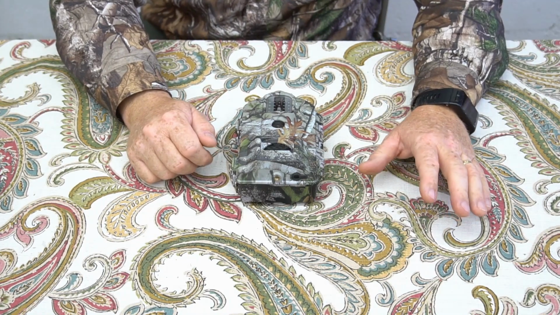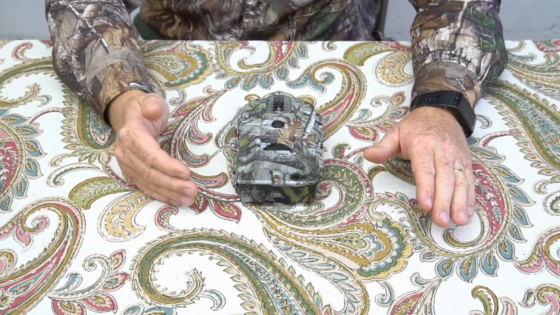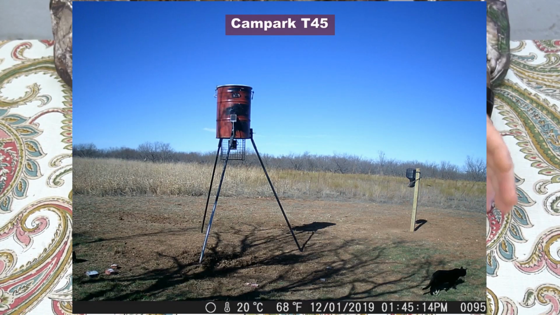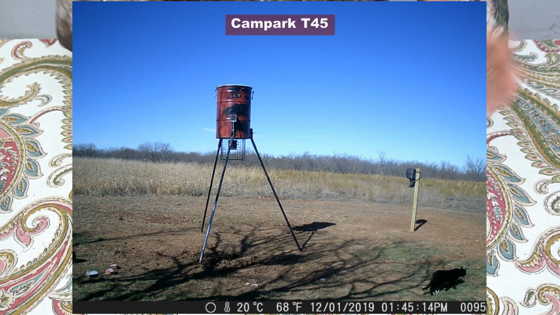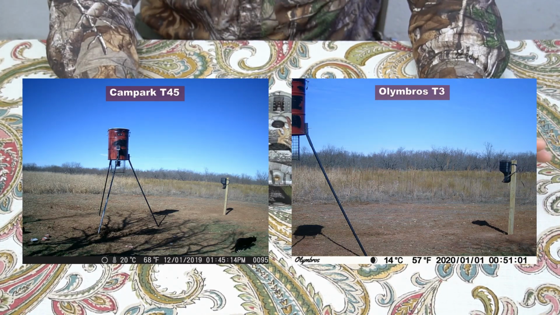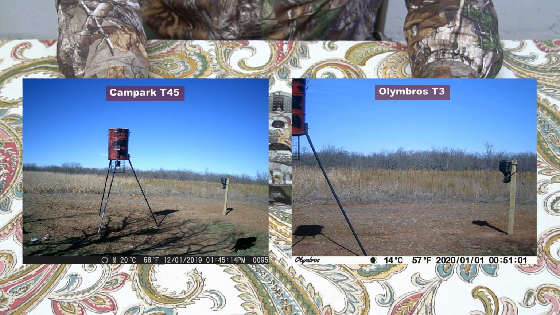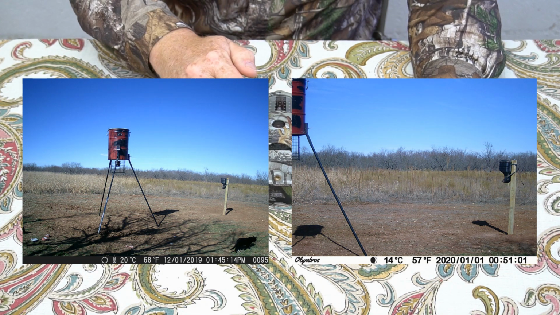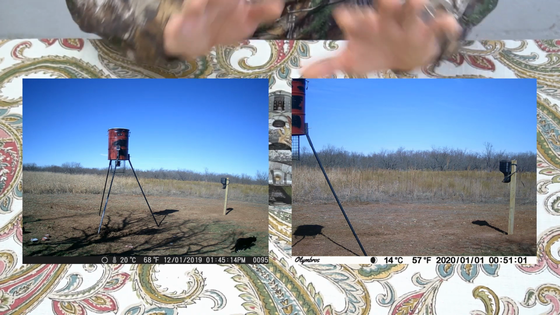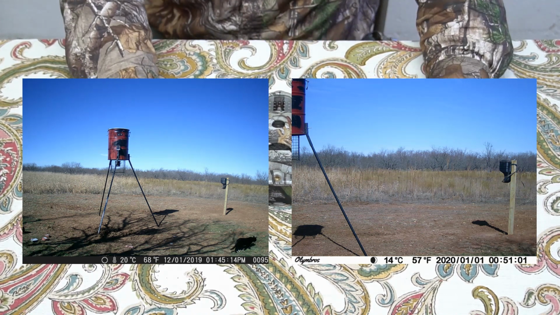So now I'm going to throw that image up of a bright daytime picture, all right? Okay, you see how much wider you're seeing more things. Now, I'm going to throw them up side by side here so that you can see how they look. Now I'm going to overlay the Olymbros picture on top of the Campark picture so you can see exactly what area it's covering.